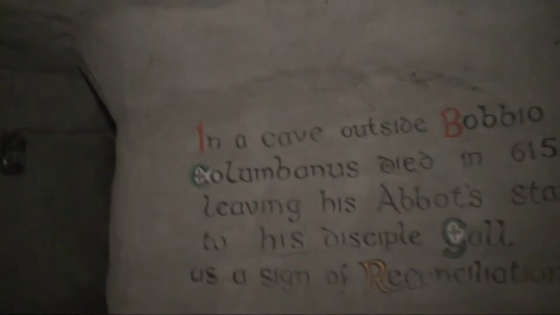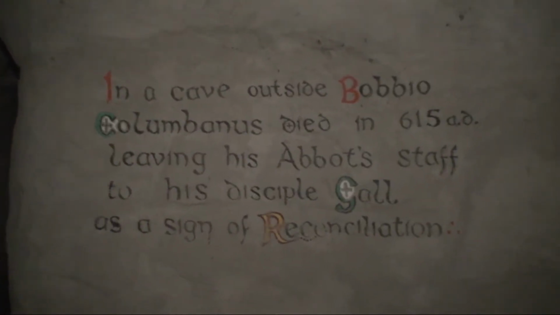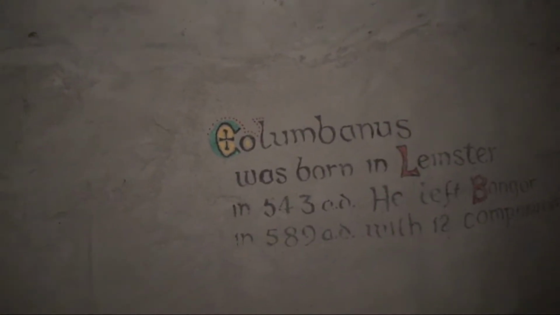Dry as a bone, even with all the rain. It's dry as a bone. As I said before, these are all man-made sculptures or monuments from Christianity.